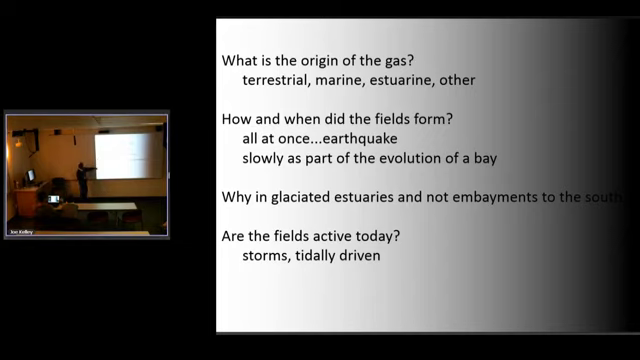Are they active today? I don't accept that they're not active. I think they are. I've been out before with an oceanographic class, and we saw plumes of mud in the water where there was apparently an active pockmark release. But those might have been small compared to the ones that formed them.